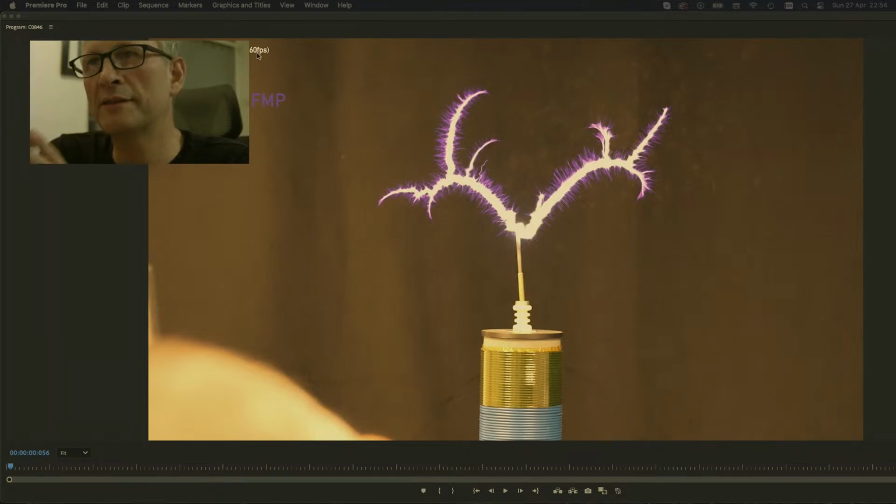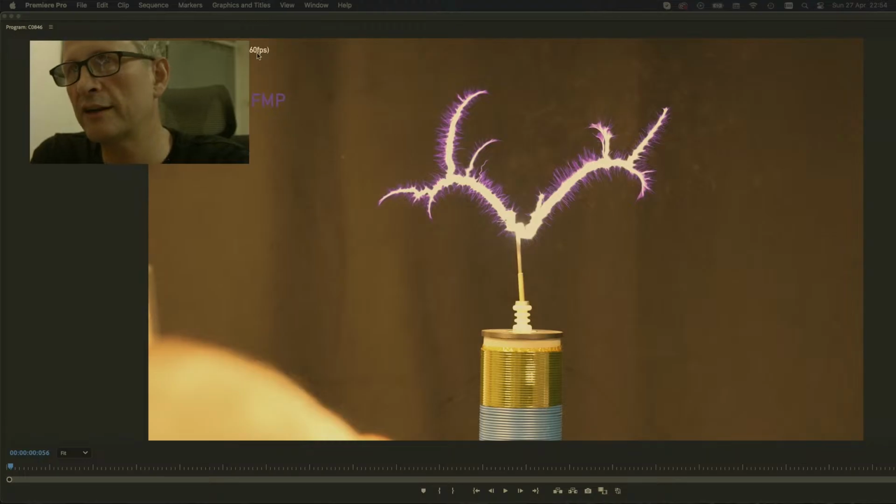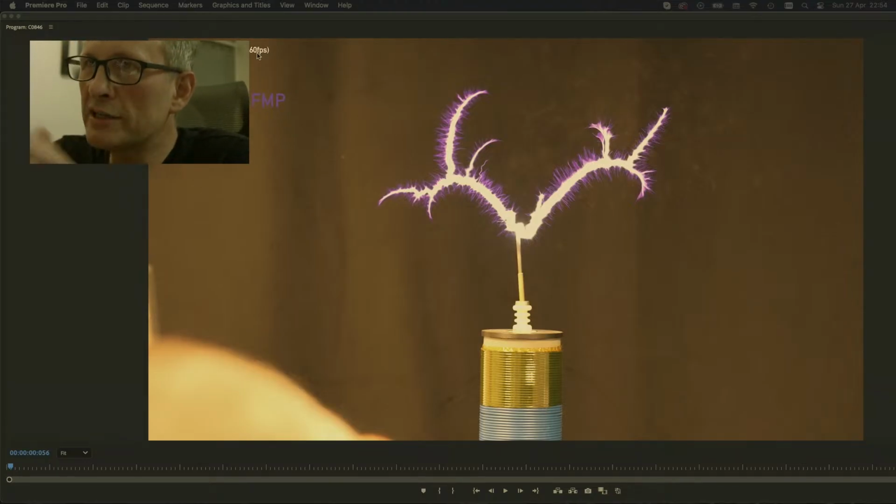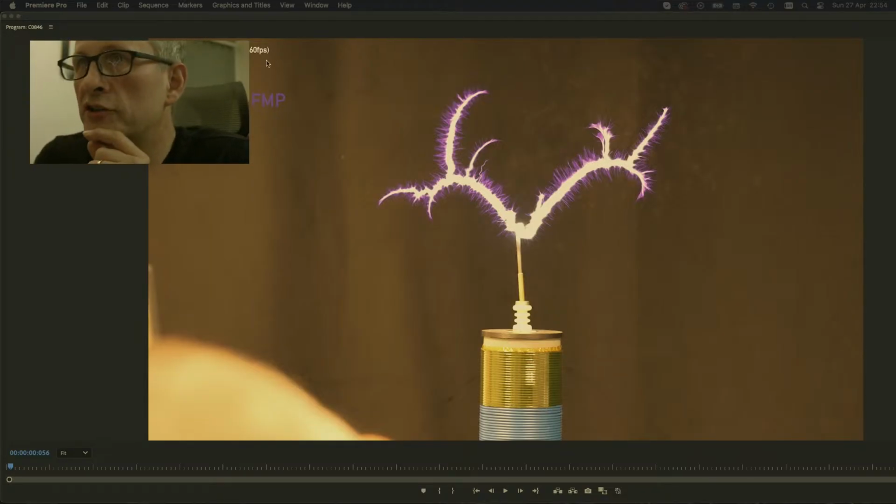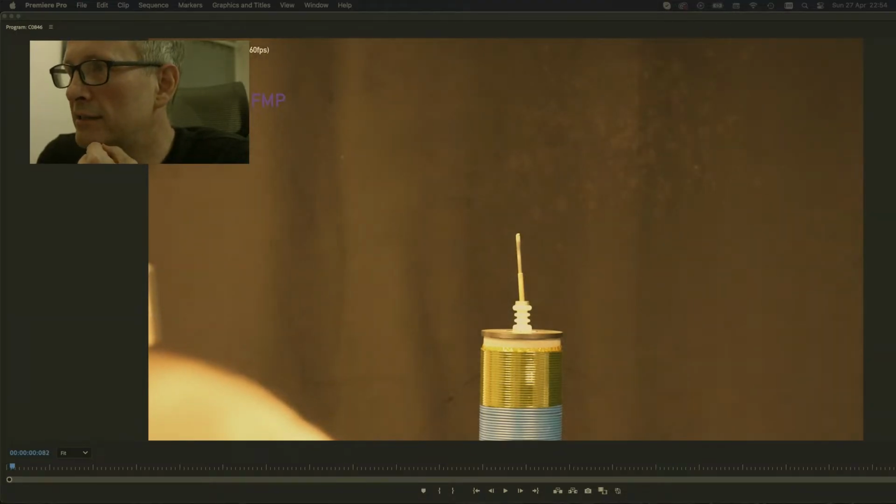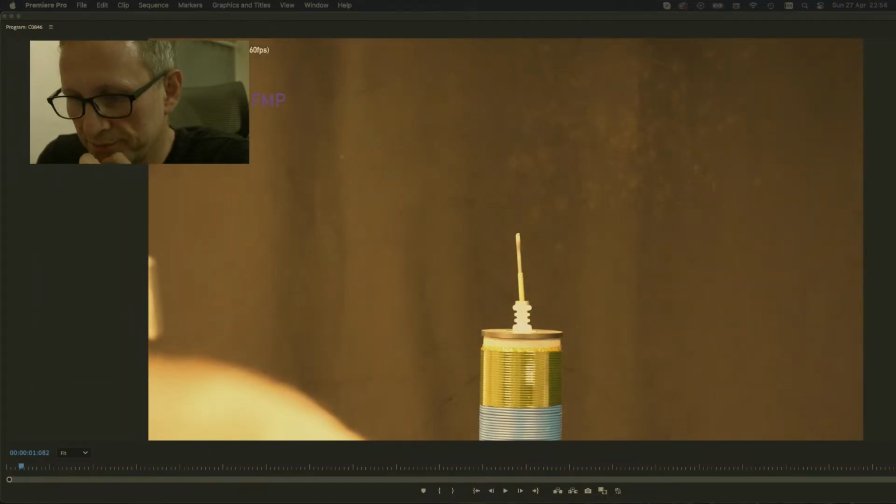You can then upload that as a 60 frames per second video, and then the viewer that has a 120 frames per second phone or screen on their laptop or monitor can play that video back at double speed on YouTube and actually see the 120 frames per second in real time. So that's what I did for you guys in these videos, and that's what I would do moving forward for 120 frames per second discharges.